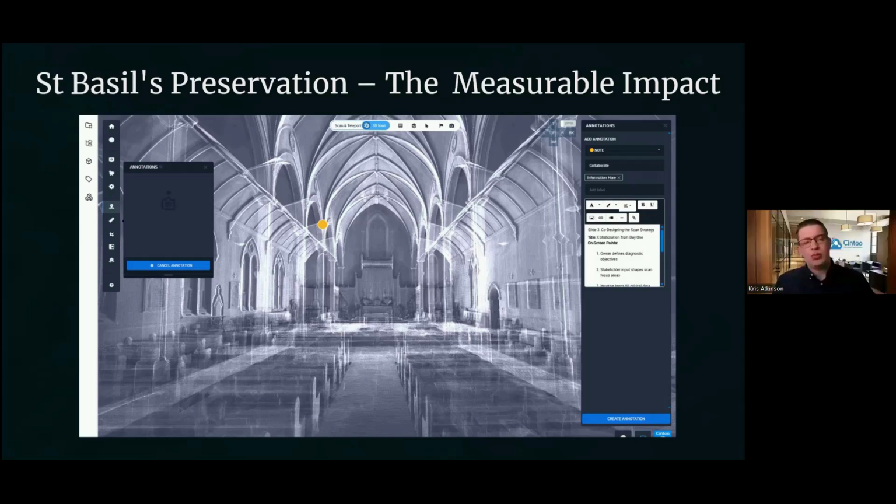Time is an issue. Like, you scanned it over a couple of days, yep, and then you deliver your point cloud to me a week or two later. I don't have to wait for models and drawings to come out. From the time you give me the point cloud, I can upload it into Cintoo and we can start using it. We can start sending it to different team members. We can start looking at it as if it is the as-built documentation.